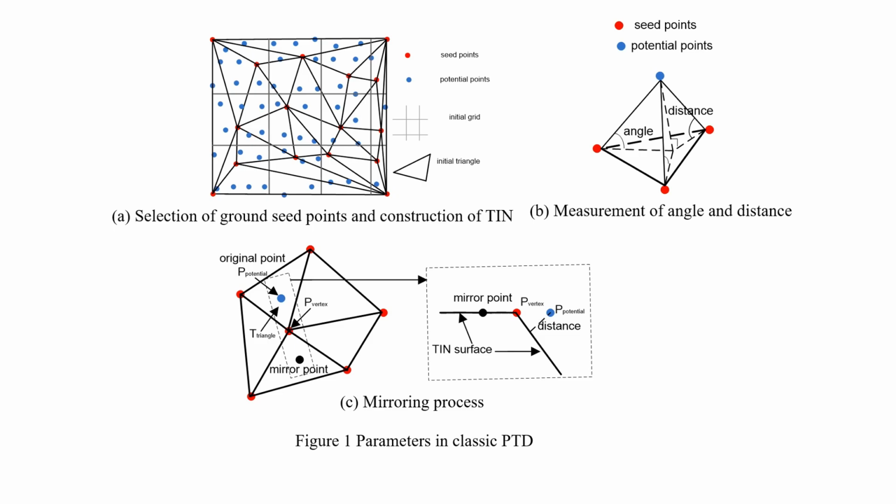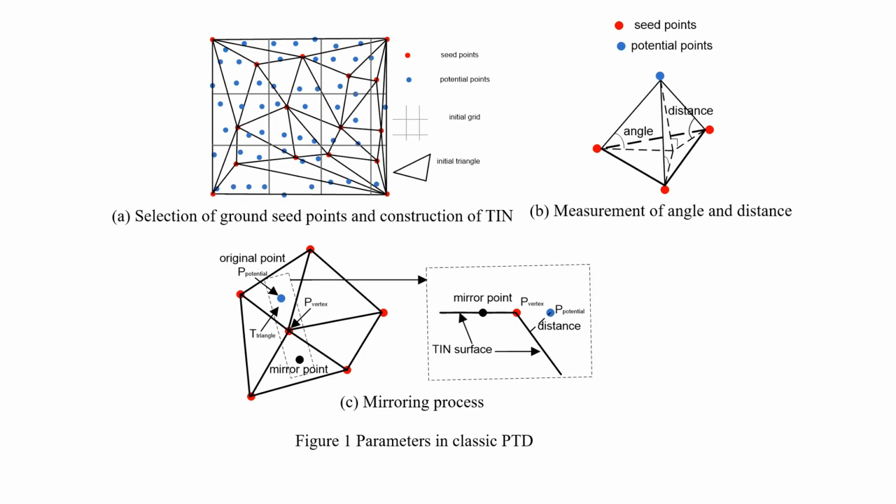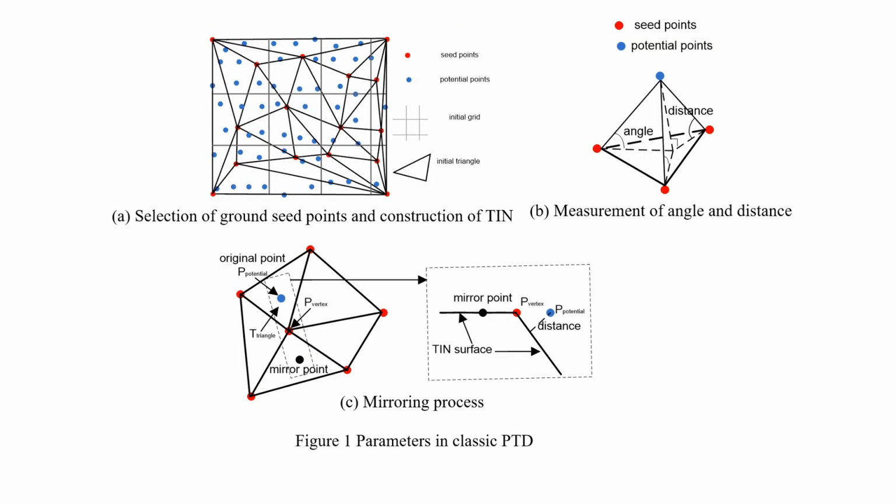The other is the maximum angle between the unidentified point and the three vertices of the triangle. This distance and angle correspond to the iteration distance and iteration angle in the figure above. At the same time, this angle is related to the terrain inclination angle in the figure above. Its purpose is to add the ground points at the terrain breaks to our irregular TIN so that these points can be judged as ground points as much as possible.